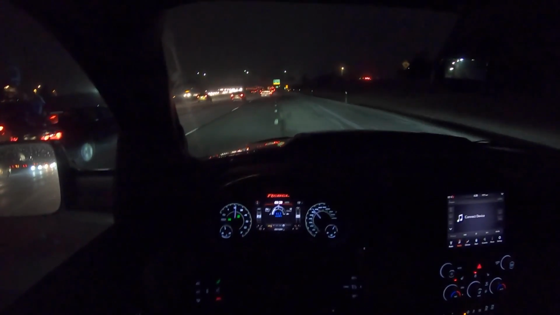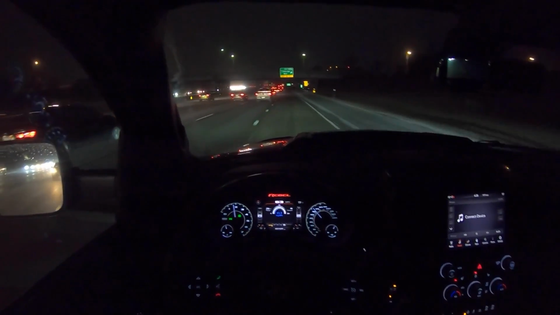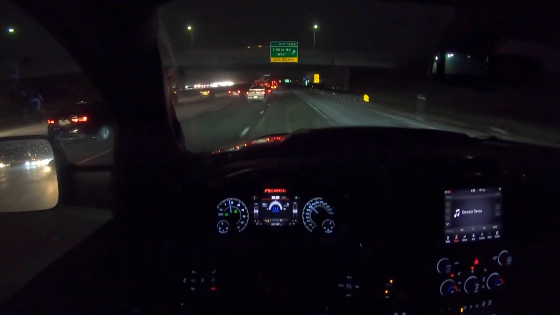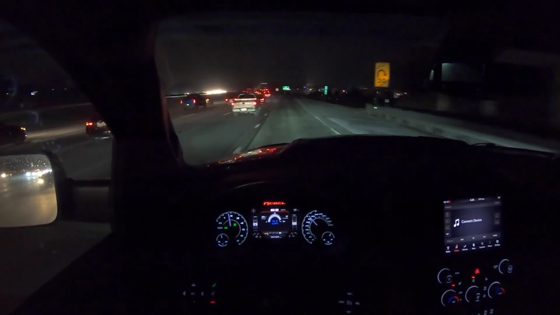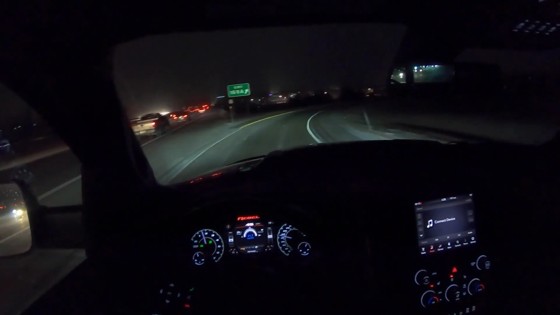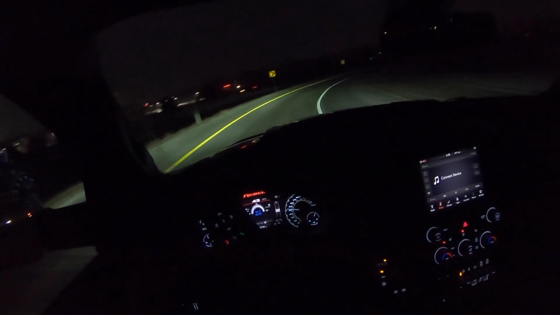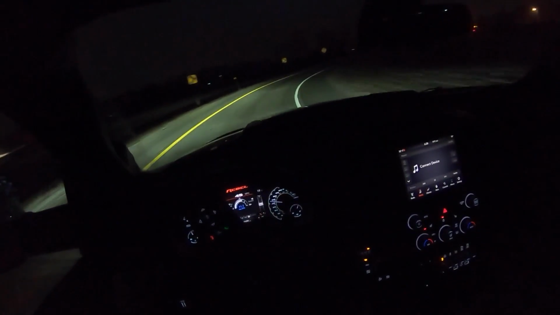Let's hit an entrance ramp here and see what happens. It's very windy today. Normally, this truck isn't this loud on the highway, except for the tire whine.